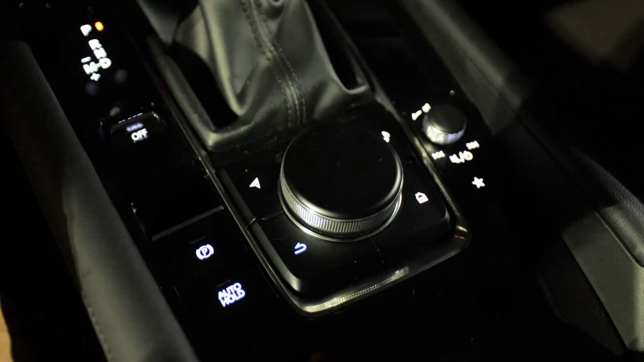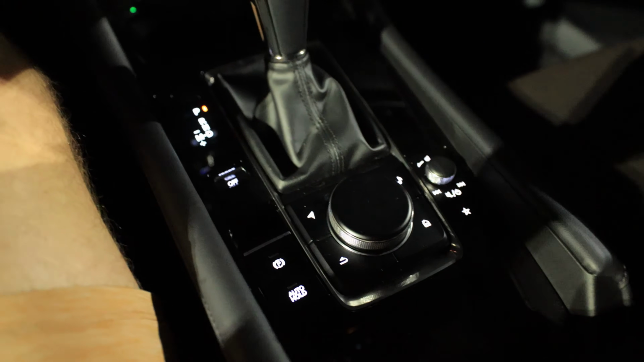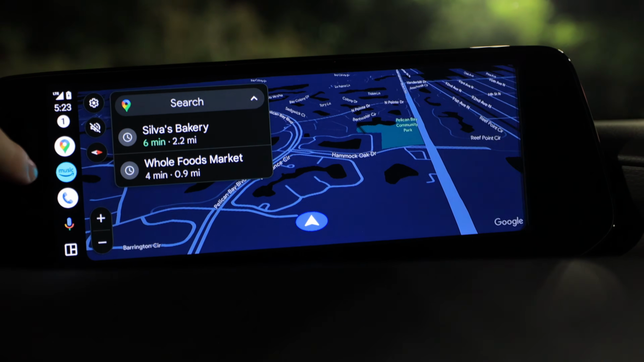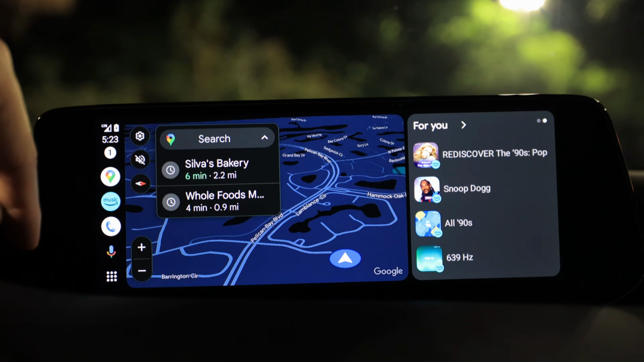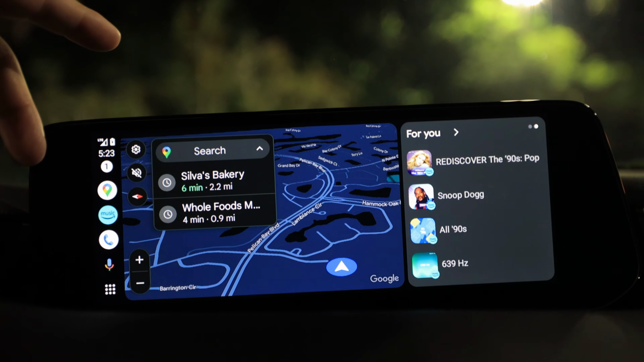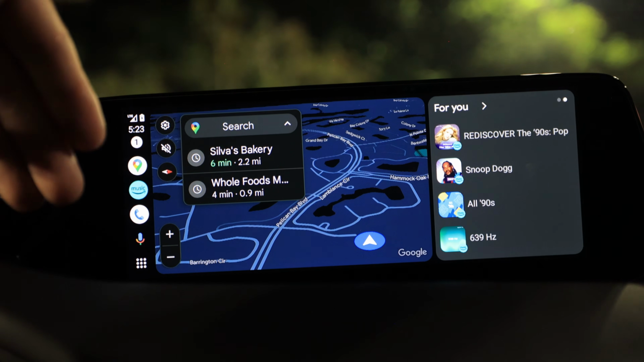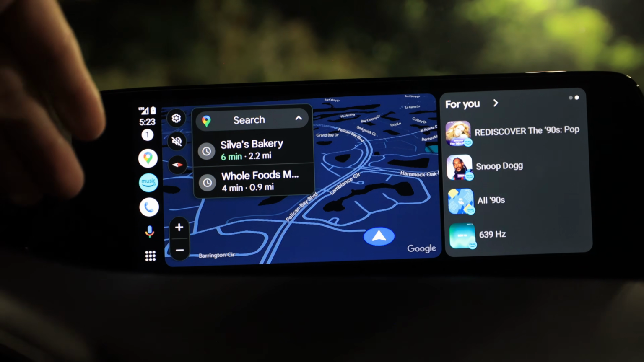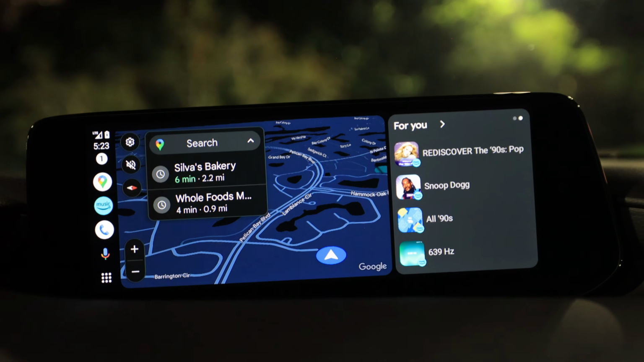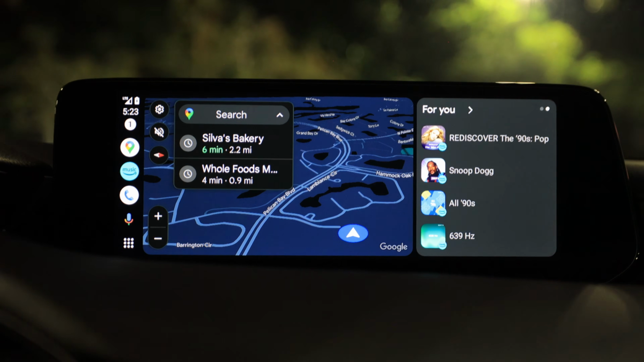Rotary dial, it's pretty much worthless for Android Auto, Apple CarPlay. I believe I can use this as a touchscreen. Yep, there you go. And to use this screen as a touchscreen is new for most Mazda vehicles because look how far this is back. And the only way I'd be using the touchscreen is really for Apple CarPlay and Android Auto. Otherwise, I'm using the rotary dial for the car's base software.